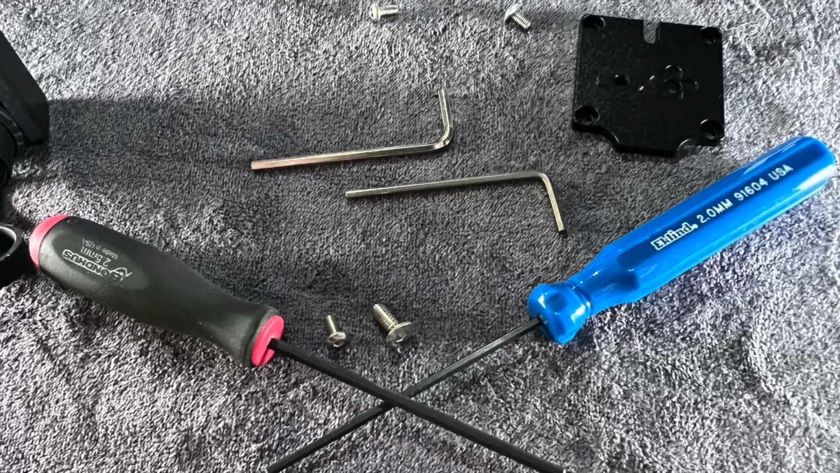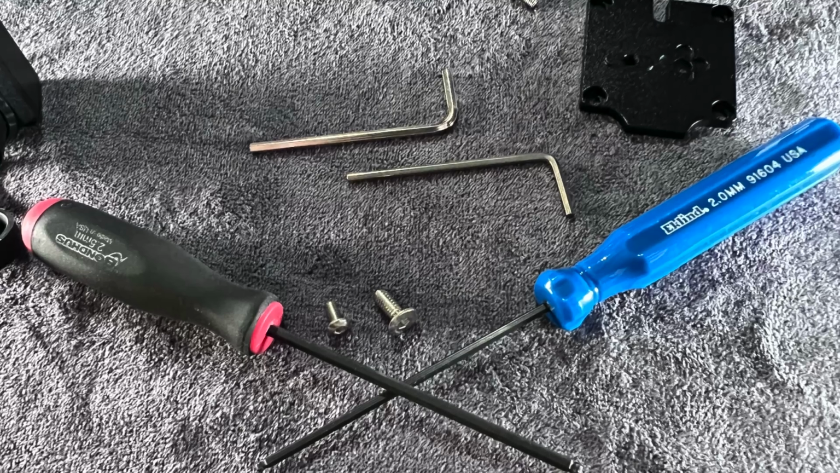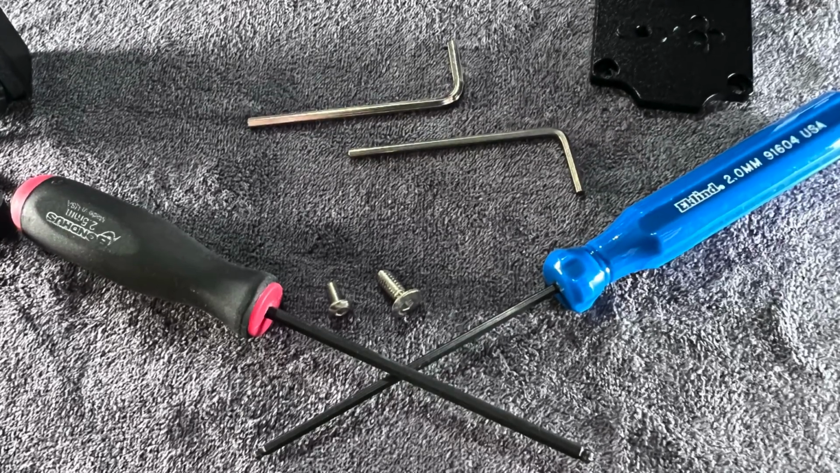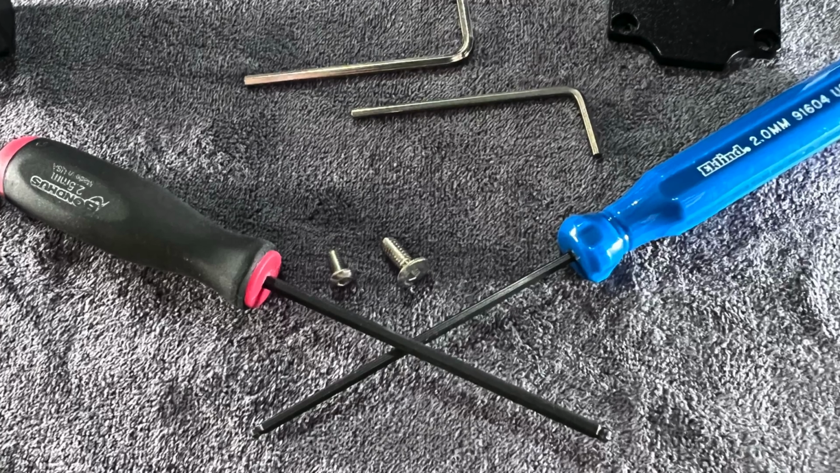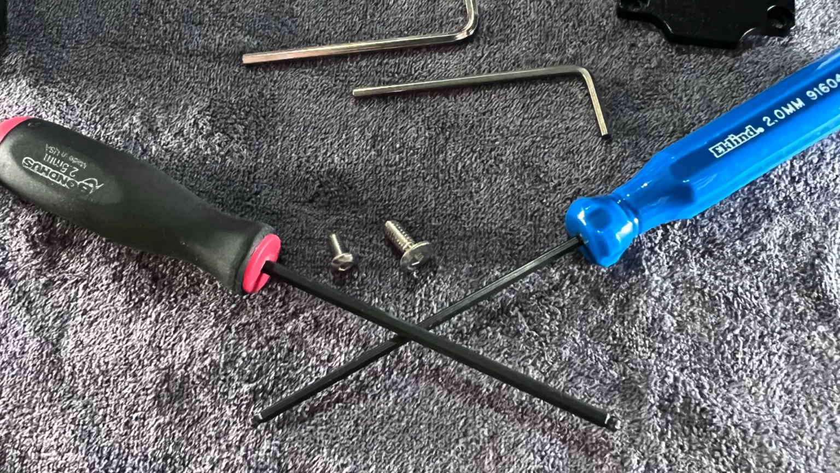Step two is to get your tools ready. You can certainly use the included Allen keys, but if you have your own, and you should have your own, you need a 2mm and a 2.5mm. You've got a couple of screws you're going to take out and then reinstall, and these two will get you through everything.